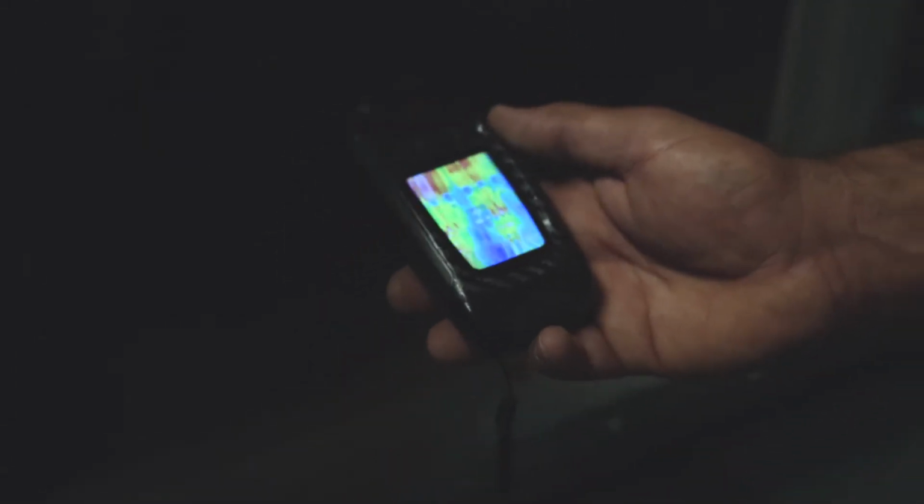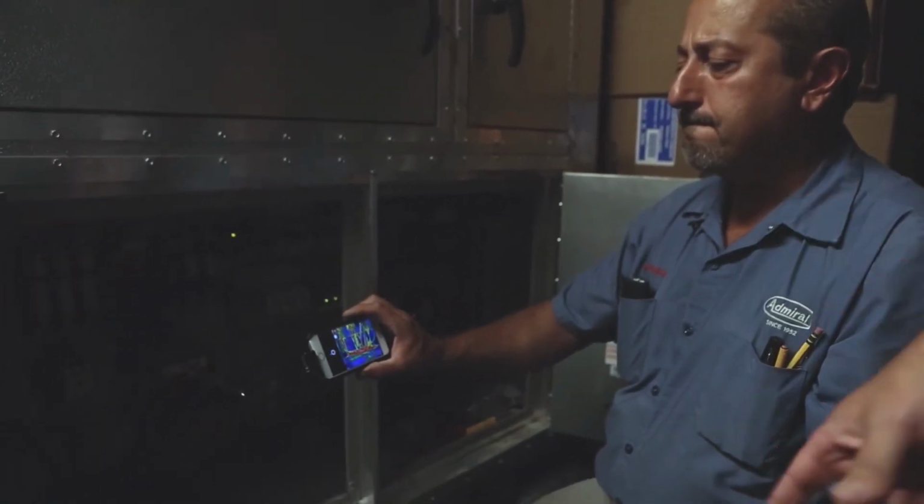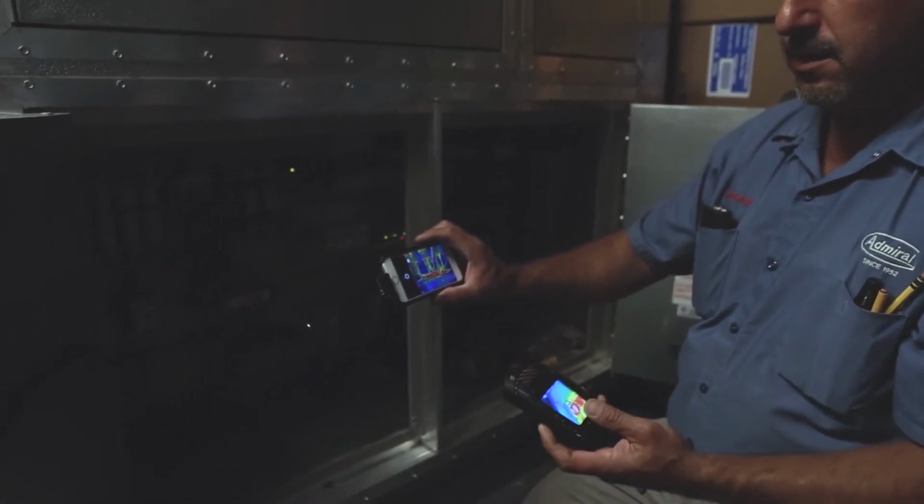Okay, so we can take a picture of this. Now we can video. Now we're in a dark area here, same image, but for the naked eye, we could use the flashlight on that thermal. Absolutely.